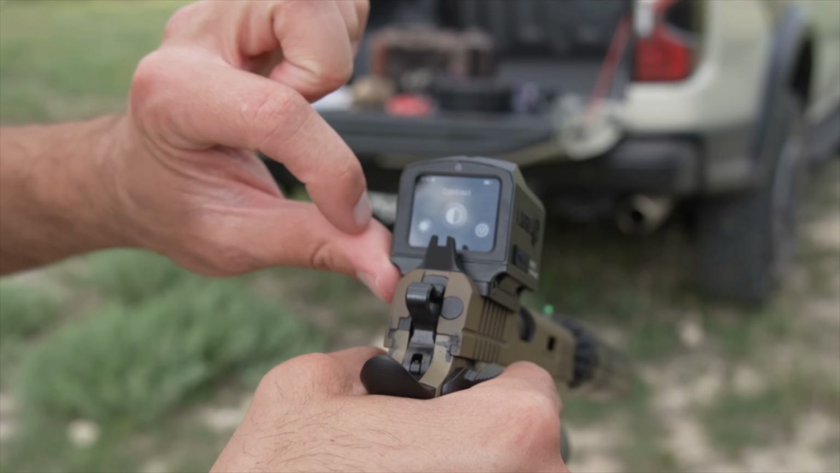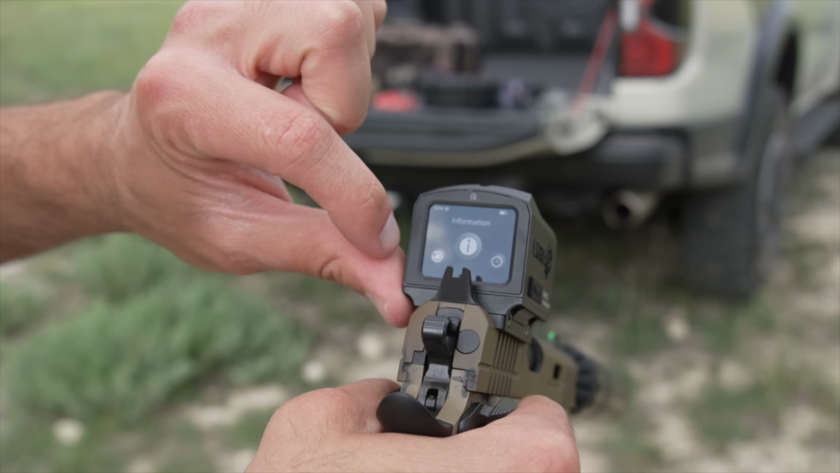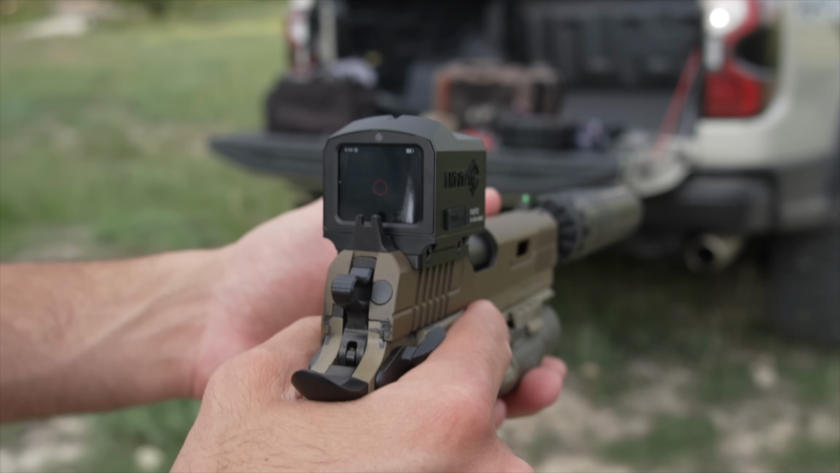So you got brightness control, contrast, calibration. It's on auto right now. Power off settings. You got factory reset, information button, and then zeroing, which we're gonna have to do here in just a little bit. Hold that bottom button down to get away from that. And there we are. So by the way, there's my truck.